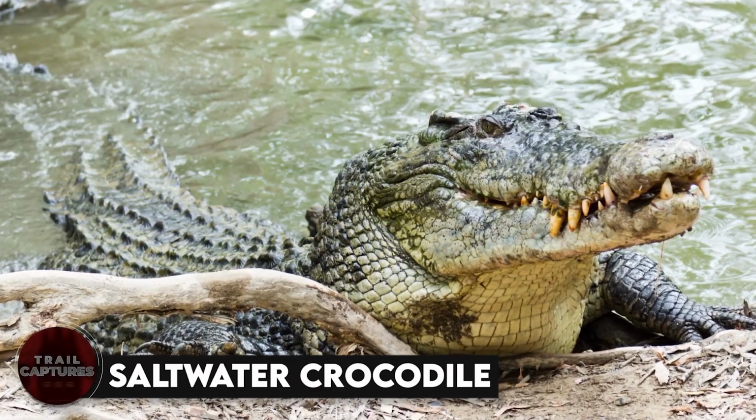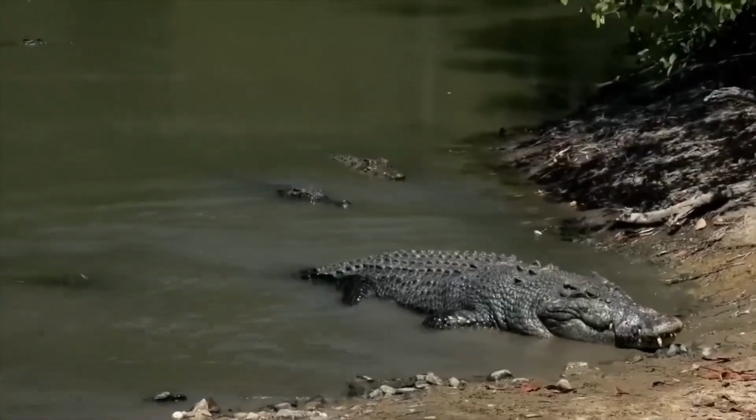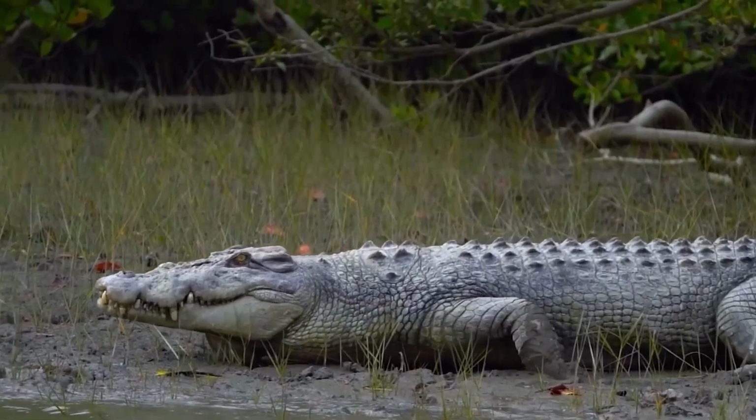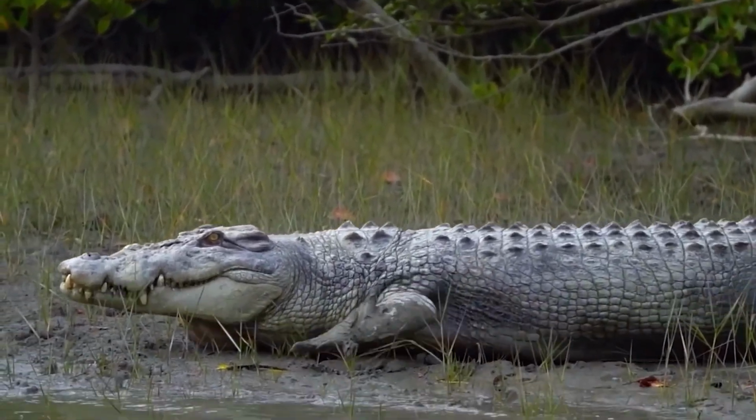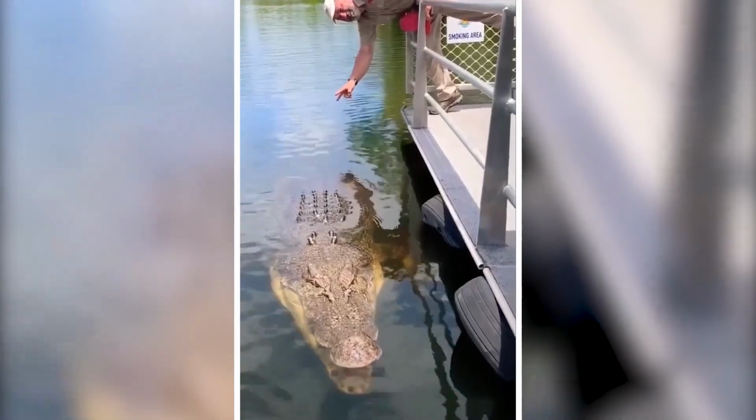Saltwater crocodile. Alright folks, let's talk about one of the most rebel reptiles out there, the saltwater crocodile. This monster can grow up to a whopping 23 feet long and weigh over a ton. I mean, that's like having a car-sized croc swimming around in the water.